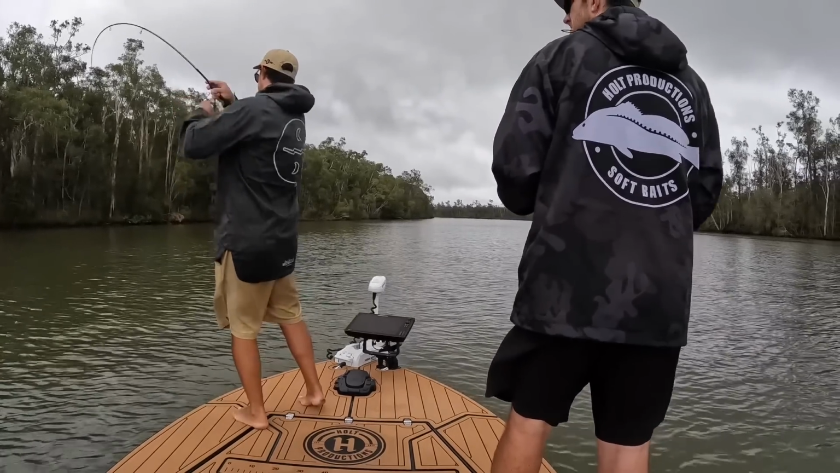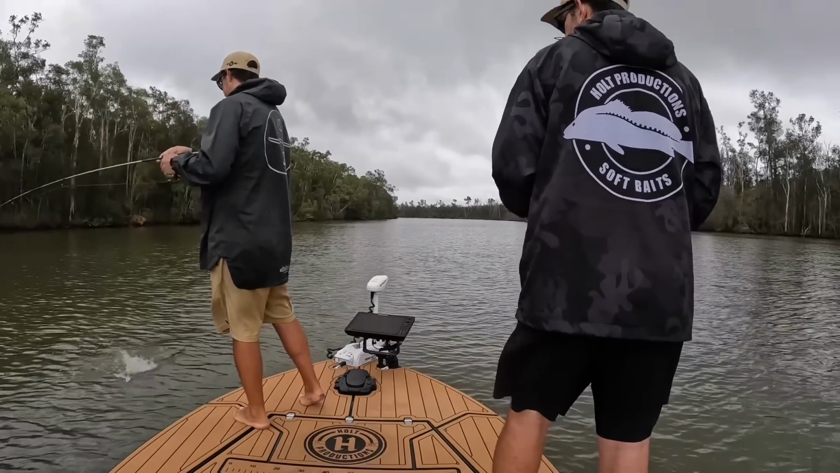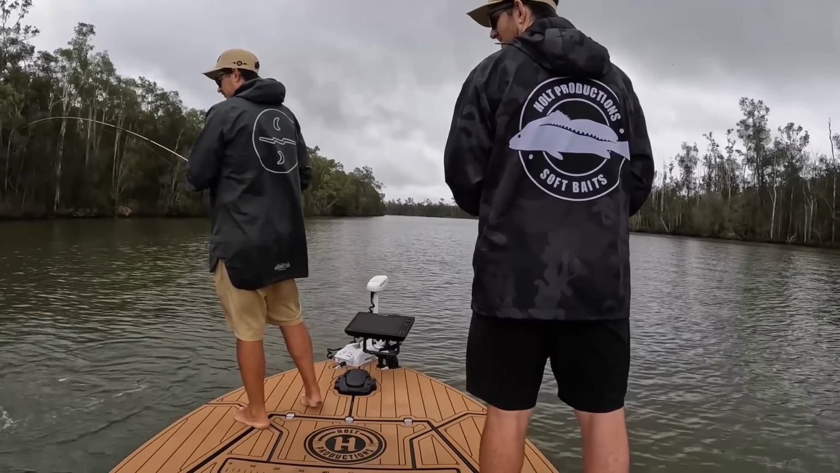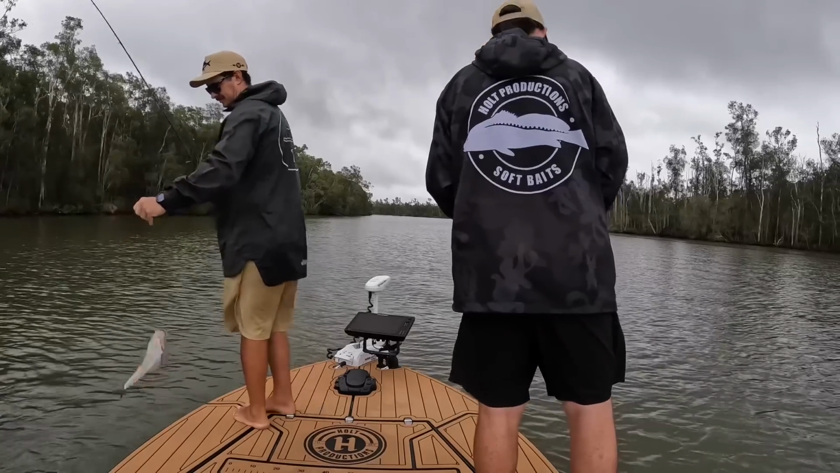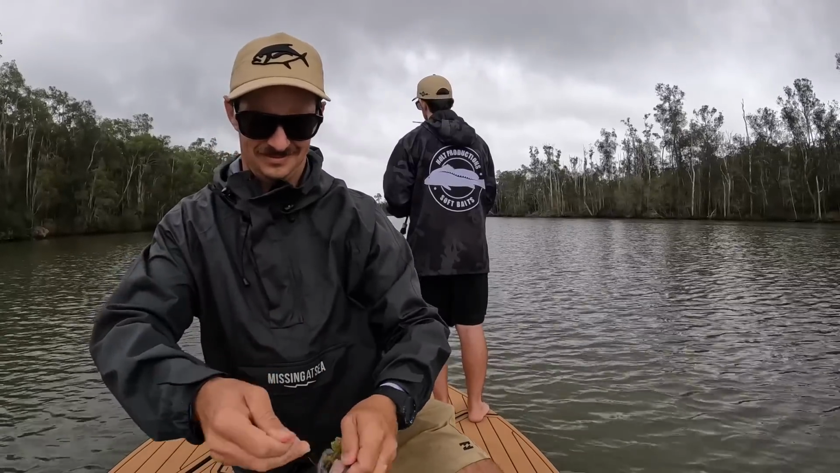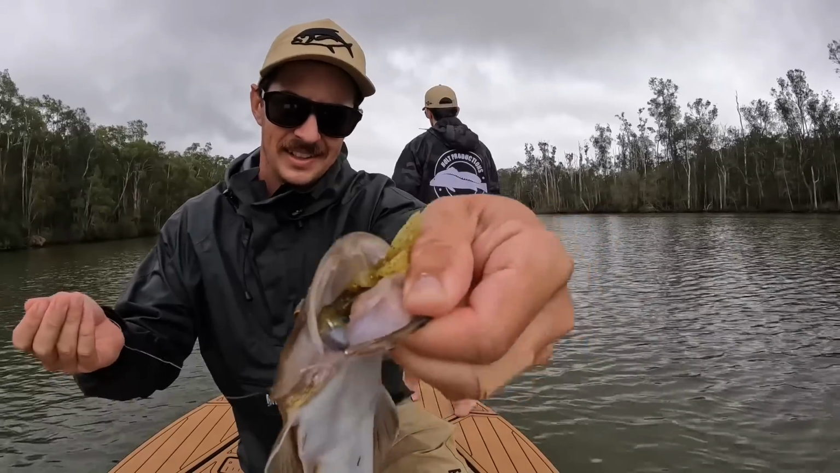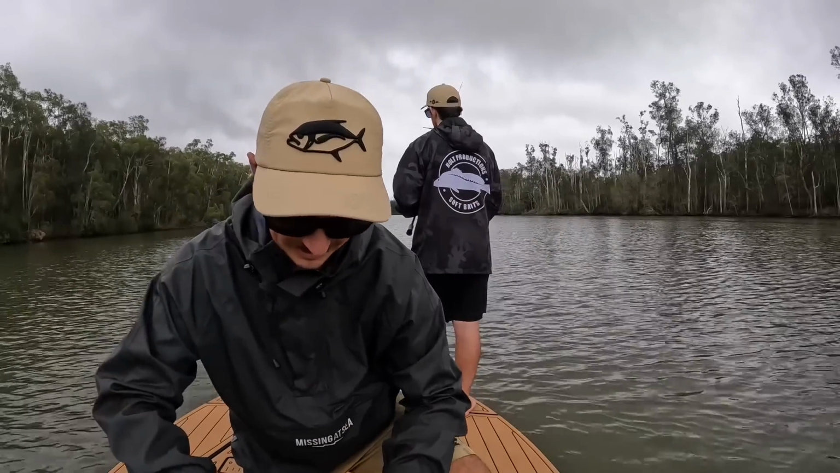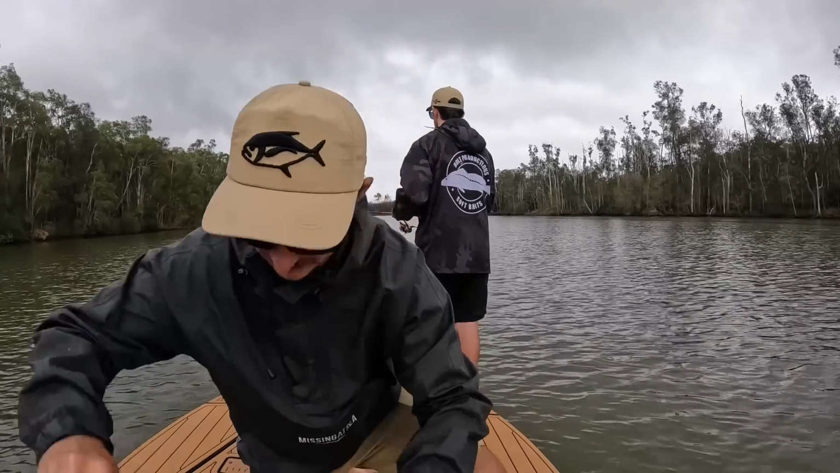Yep. Real little flatty, but he's taking it down a long way. 4-inch prawn, 1/6 ounce head again.